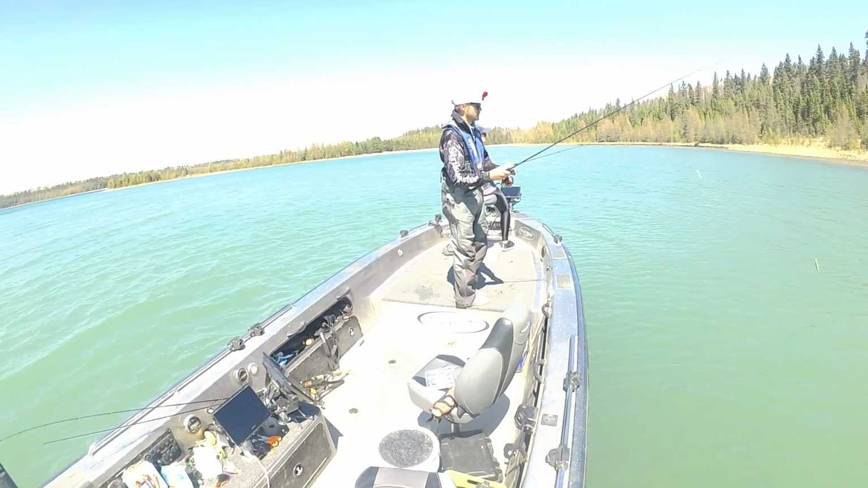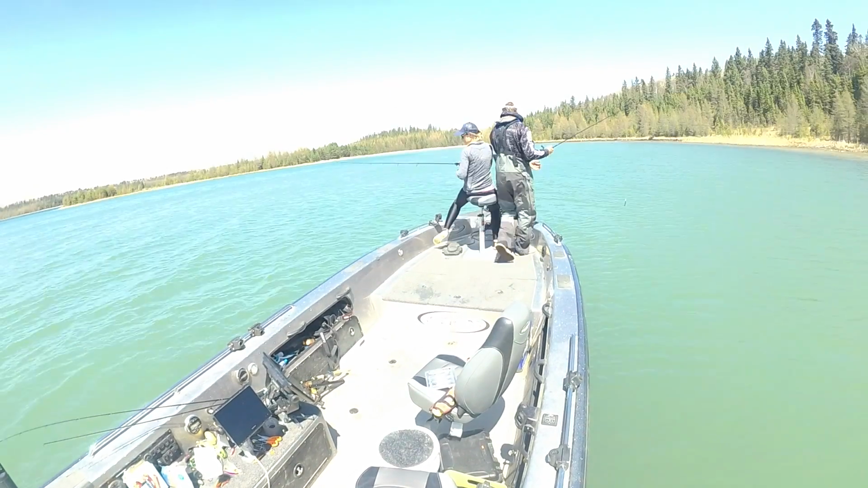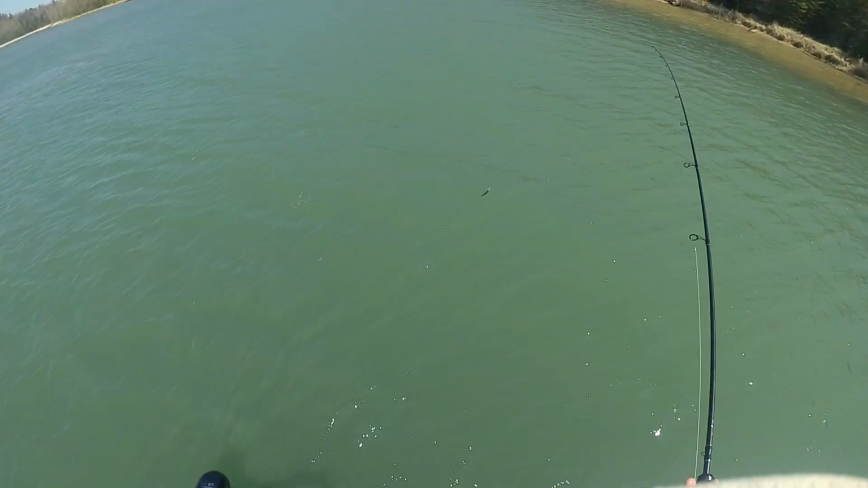Here he goes. Bye, guy. The big browns are moving in. Brown trout sitting in the brown water. Okay, so we just need one more fish to match yesterday's impossible to match one. Remember?